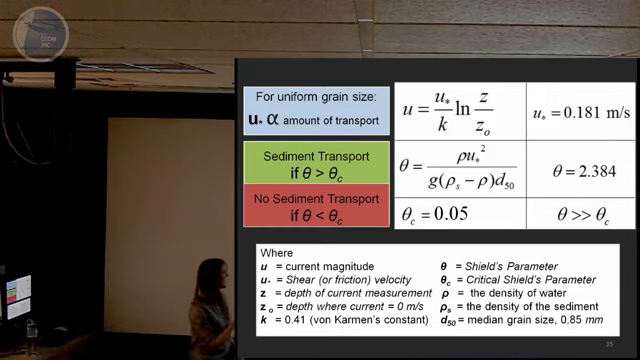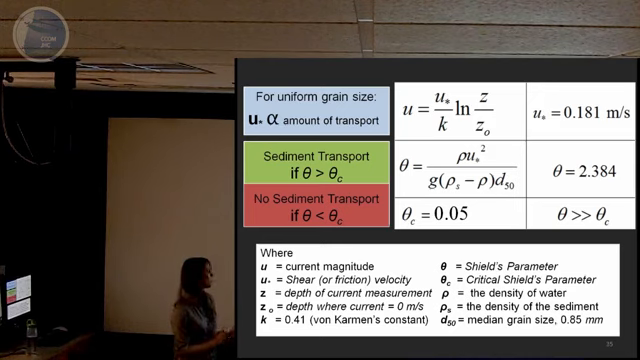So we can use that U star value to calculate a Shields parameter. The Shields parameter, when compared to a critical value, tells us when we would expect sediment transport to be initiated. If our Shields parameter is greater than our critical parameter, then you would expect sediment transport to be initiated. Although if it's smaller than that critical value, you wouldn't expect sediment transport to exist. For this example, our Shields parameter equals 2.38, and it's roughly the drag force over the immersed weight of the sediment grain.